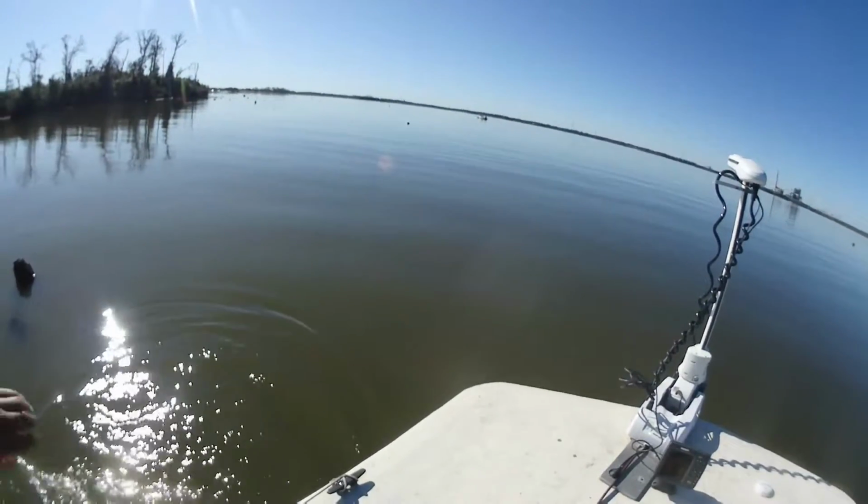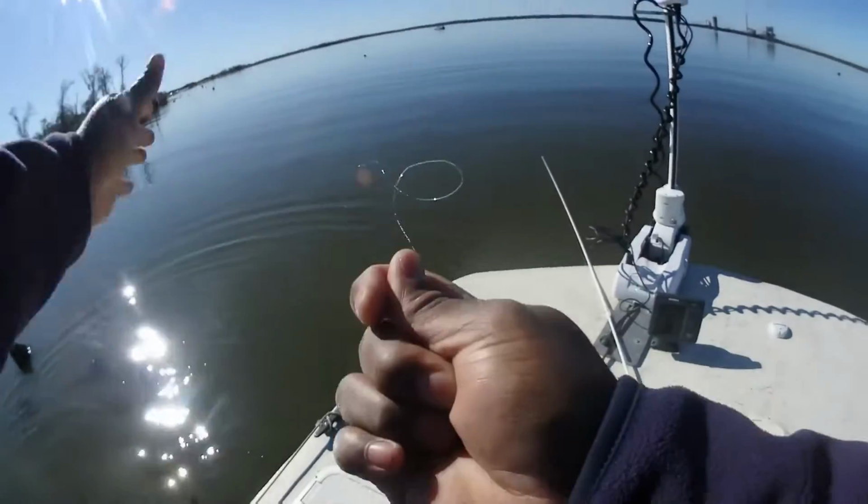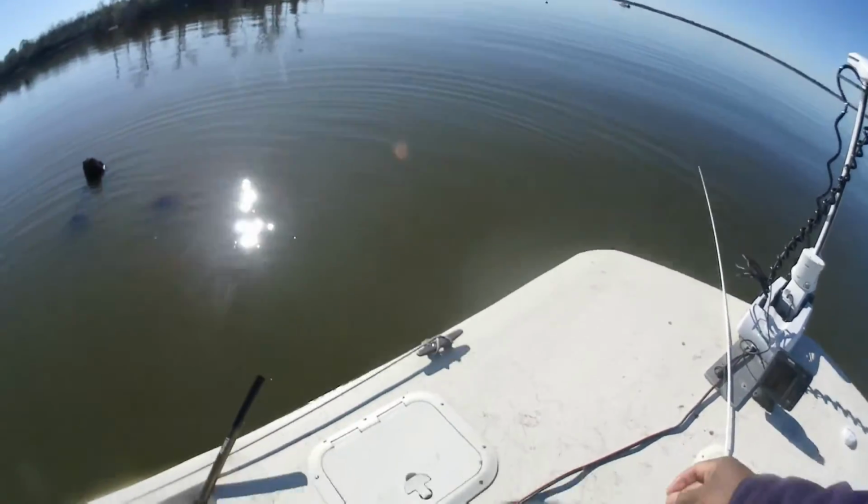Catfishing the big fish. Lake Ruggers is 16 point something pound bag. Oh yeah? Yeah, that's a big bag there.